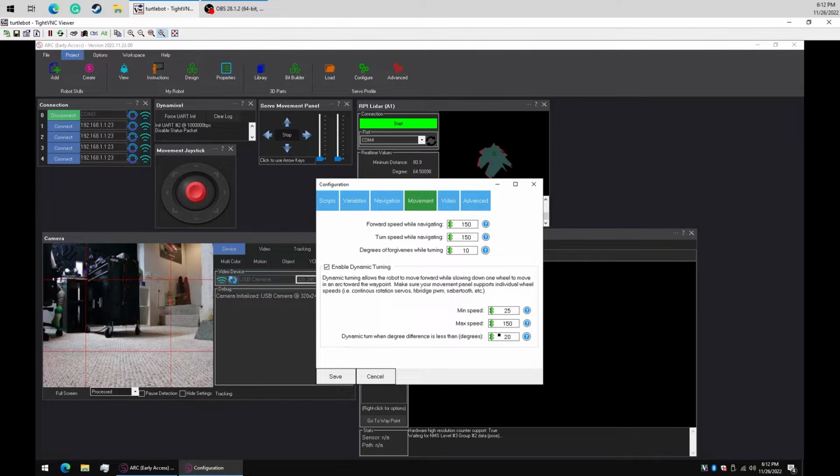So the degrees of forgiveness while turning is, don't bother turning if the object is, say, less than 10 degrees in front of me. So if it's less than 10 degrees in front of me, I'm not going to bother turning towards it. But if it's, say, 50 degrees out, it will turn. So this is really just like your accuracy of how close it should turn.